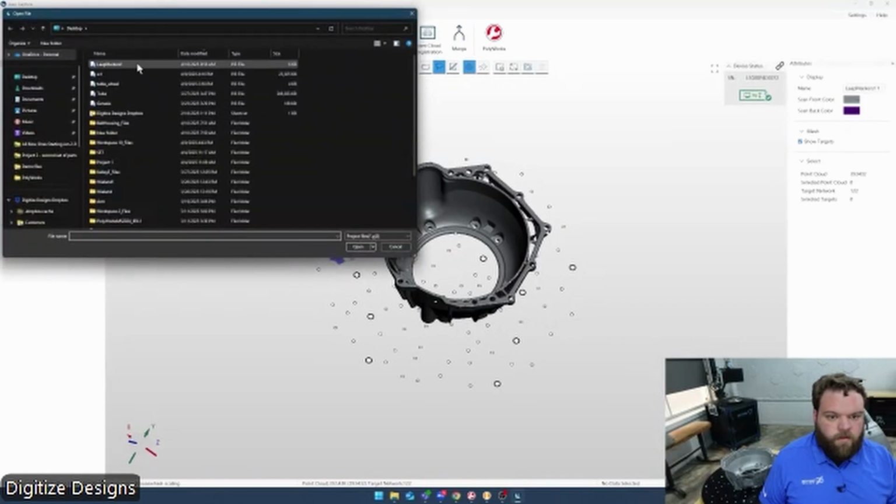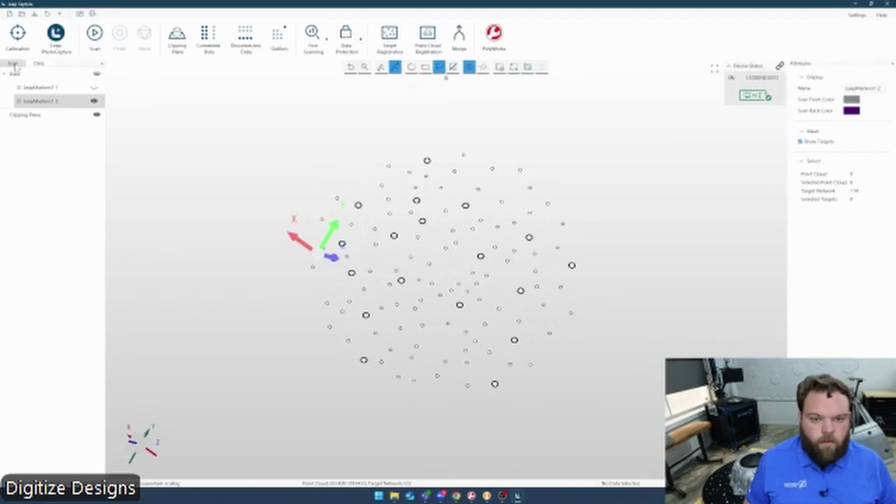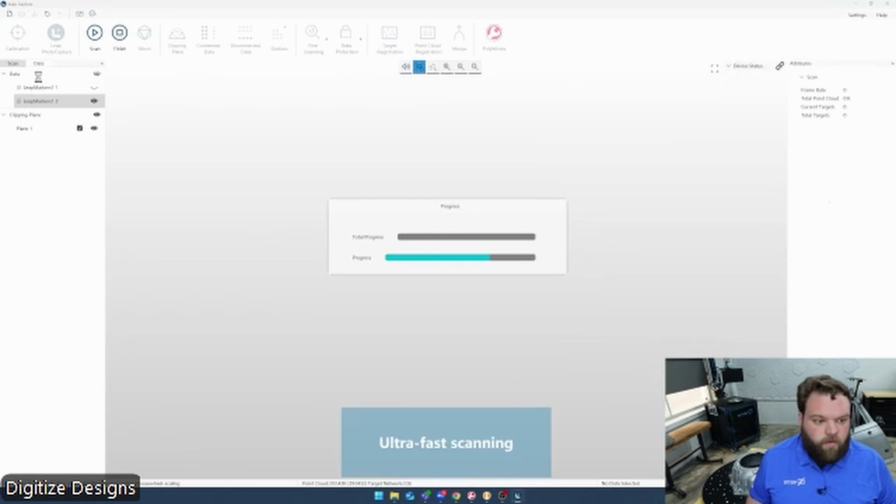So that first side is done. Bring in that template again, flip this over a final time. Actually, it does not matter which way I do it. Background plane or clipping plane, excuse me.